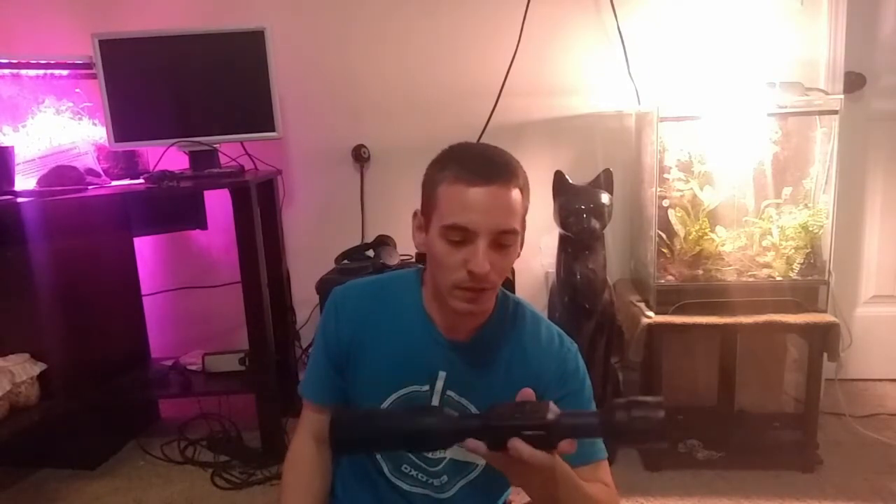But before we get into the great outdoors with this thing, I wanted to just run a few tests to see what this thing is capable of, what I can expect from it, what it does essentially. It's a little tricky to use the phone camera. I'm just recording on my phone, my Android phone, so if it seems kind of sketchy, I'm sorry.